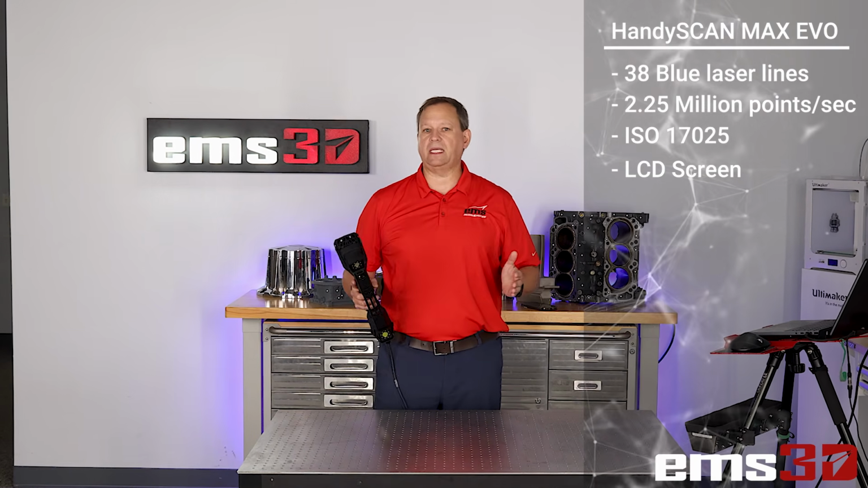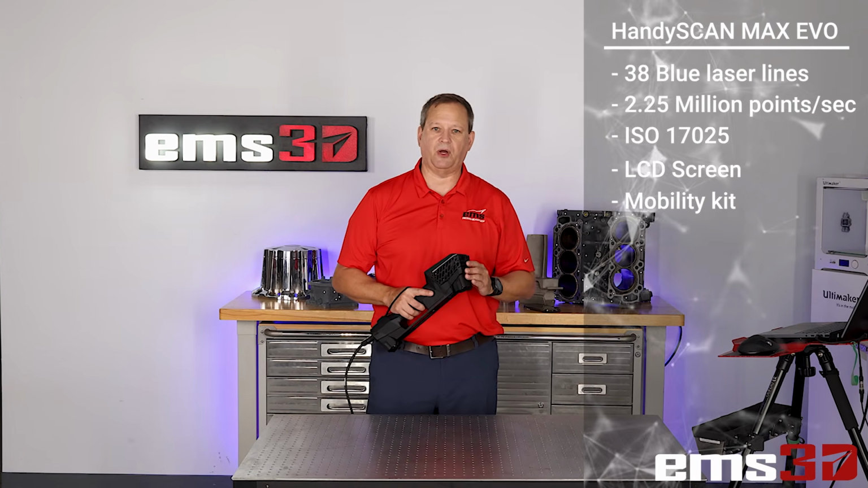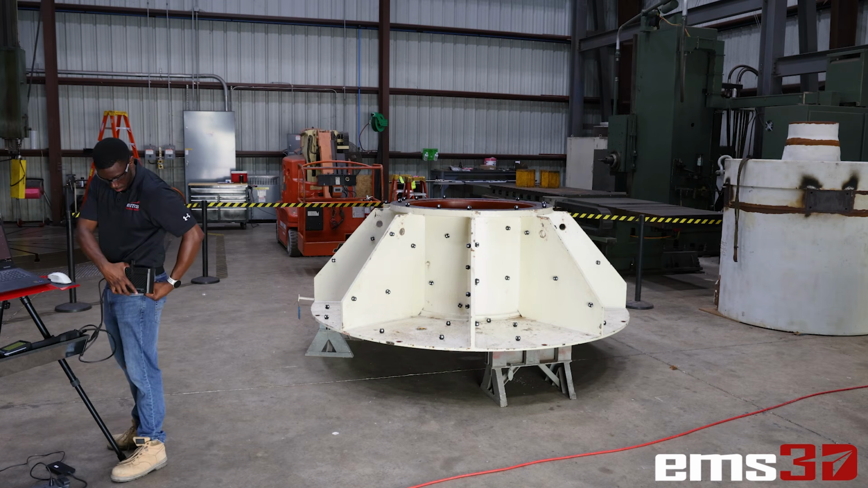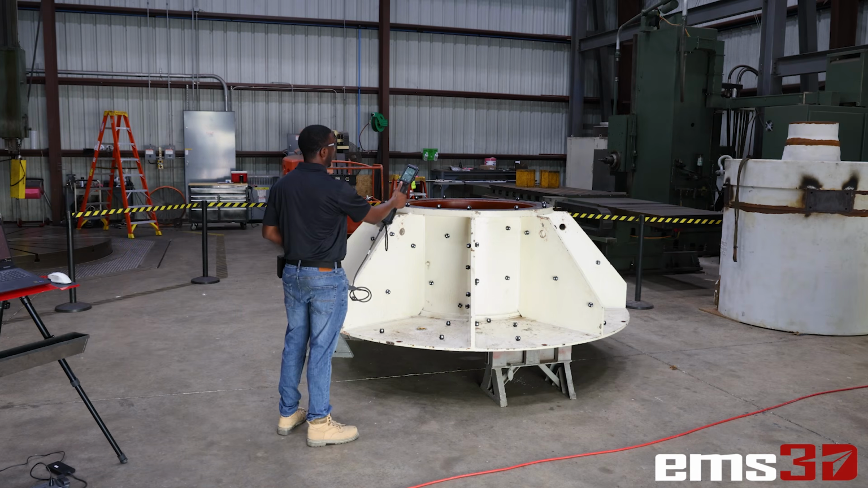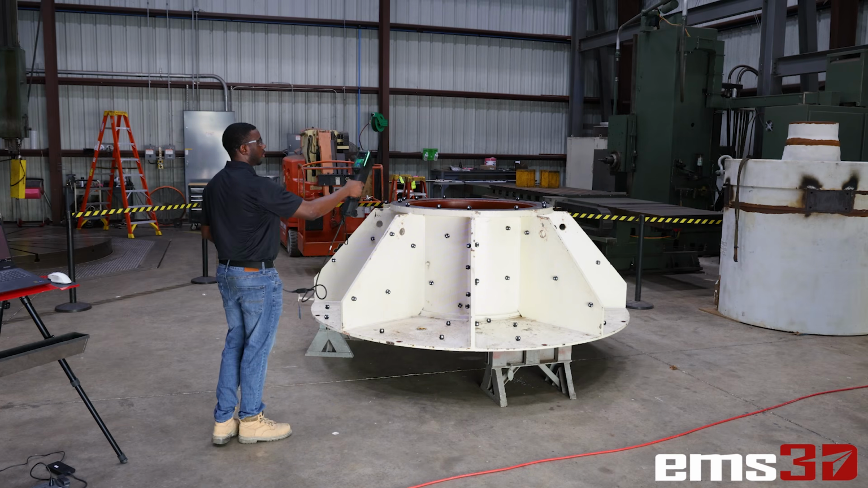The other big update is the ability to work with the mobility kit, also like the HandySCAN EVO. By adding the mobility kit, we can go completely tether-free from the computer. That gives us battery power and Wi-Fi capability. And that mobility kit is interchangeable with the regular HandySCAN EVO and the new HandySCAN MAX EVO. So that's a really nice feature.